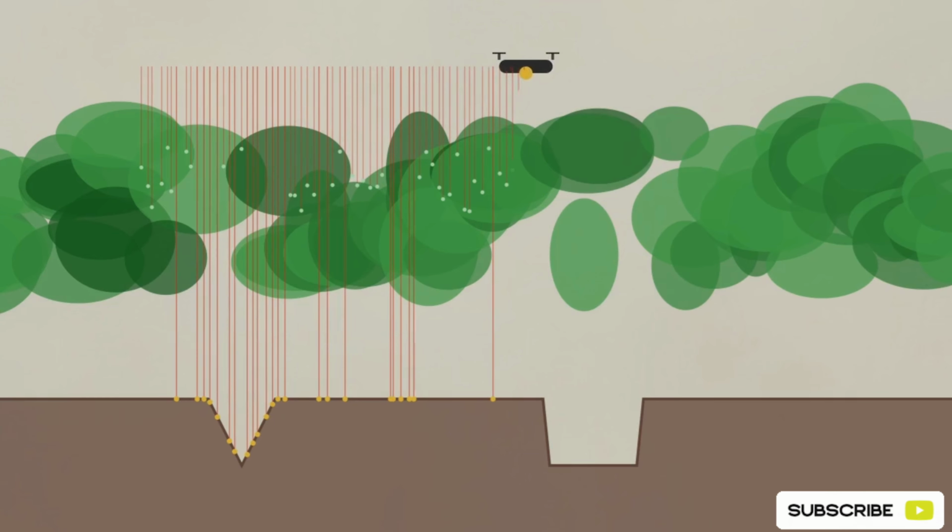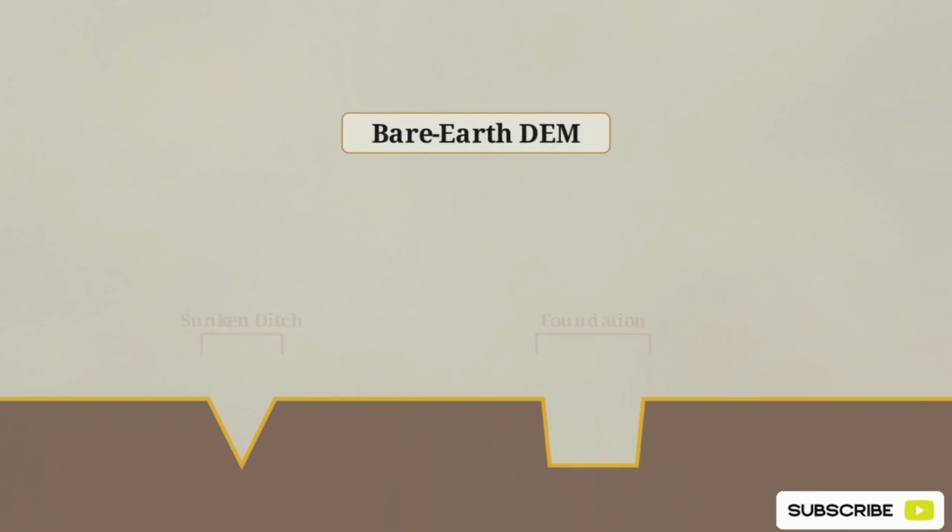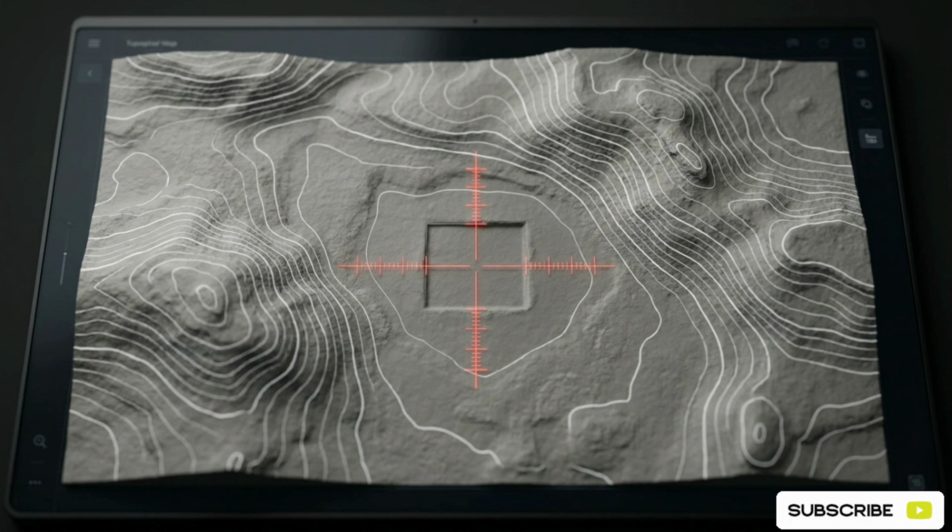An aircraft fires millions of laser pulses. Many hit branches, but some slip through to strike solid soil. Software filters out these first reflections, exposing a bare-earth digital elevation model, revealing the naked ground. By stripping away the biological layer, you remove the guesswork, turning historical research into precise topographic targeting.